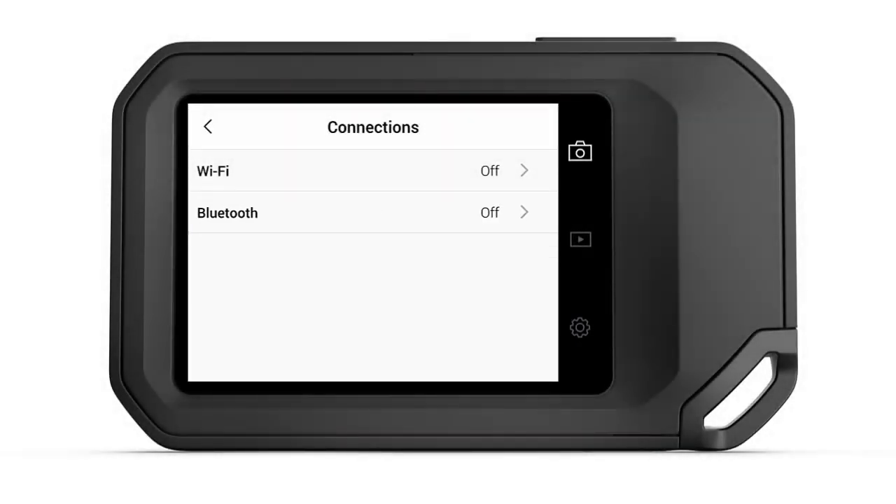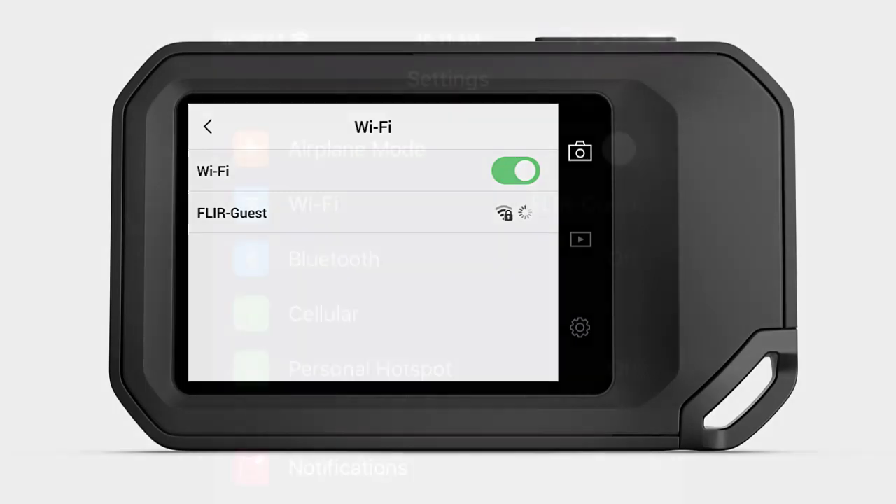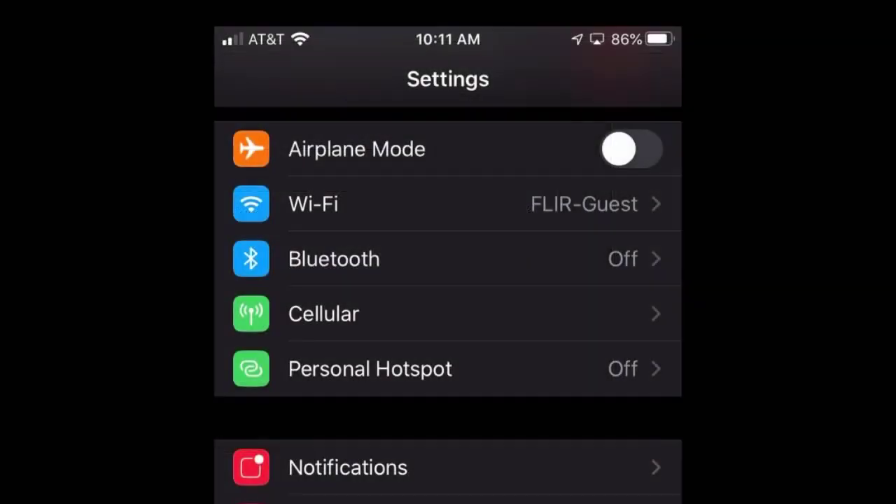Connecting to a Wi-Fi network is fairly easy. From the Connections menu, select the desired Wi-Fi network, enter a password if needed, and you should be good to go. To connect through Bluetooth, you must first ensure that Bluetooth and Internet Connection Sharing, or hotspot mode, are enabled on your mobile device.